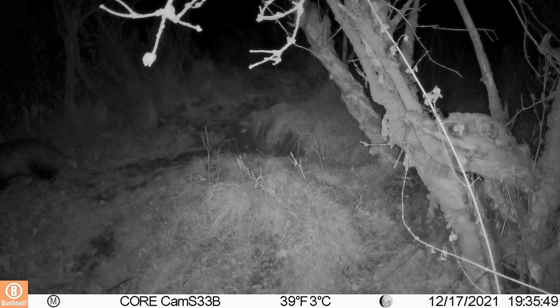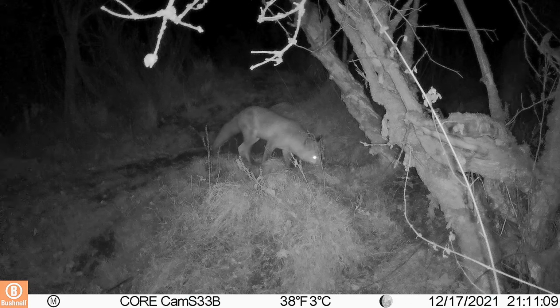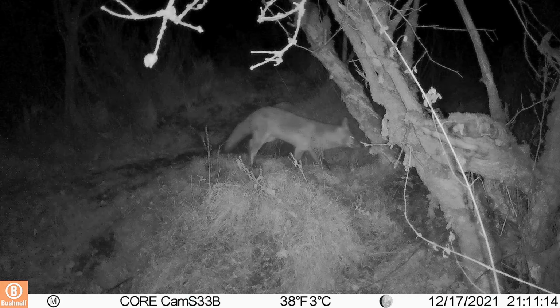We don't see anything else until 9:10 and it's another fox. Don't know if it's the same one, but looking at the markings, the areas of light and dark on his body, I think it is.